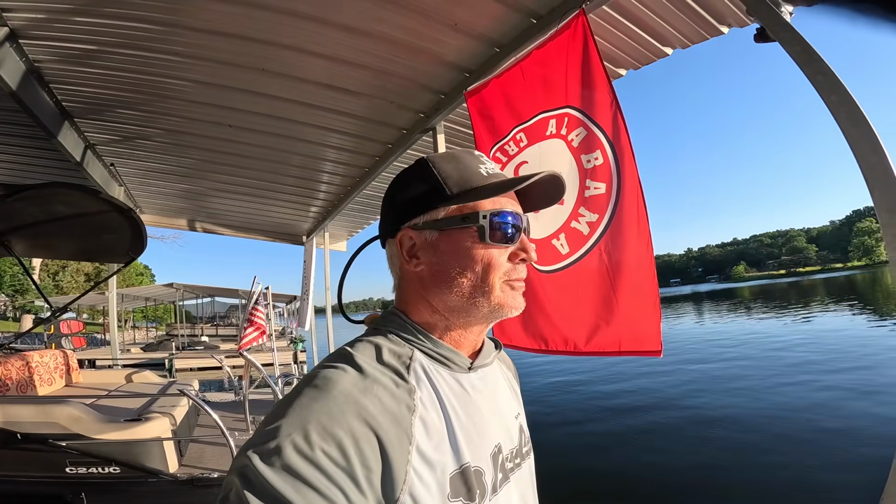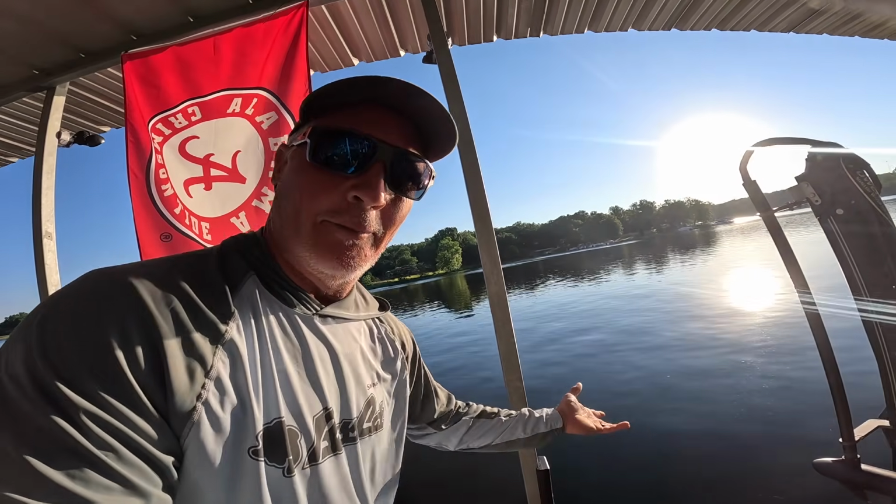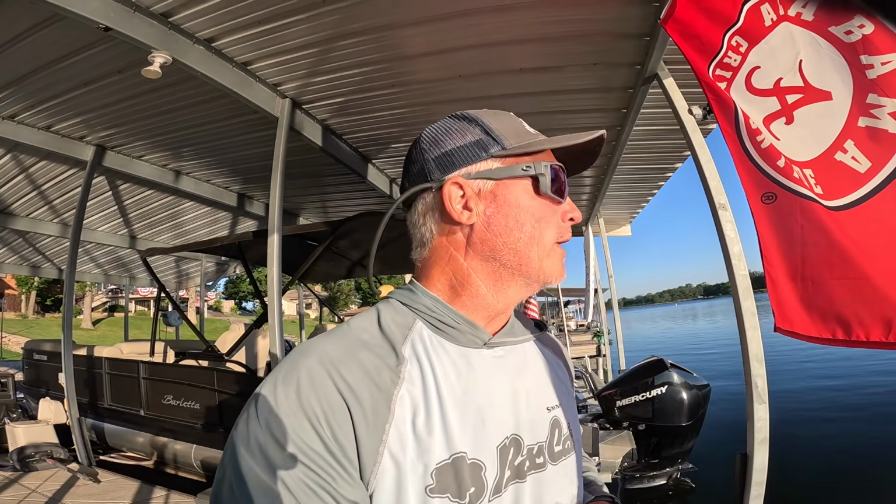We are back on my home lake, and I am absolutely stoked. Now, you can't tell right here, but actually the wind is up about 20 miles an hour, and we're kind of hidden in this cove, which makes my lake pretty awesome.